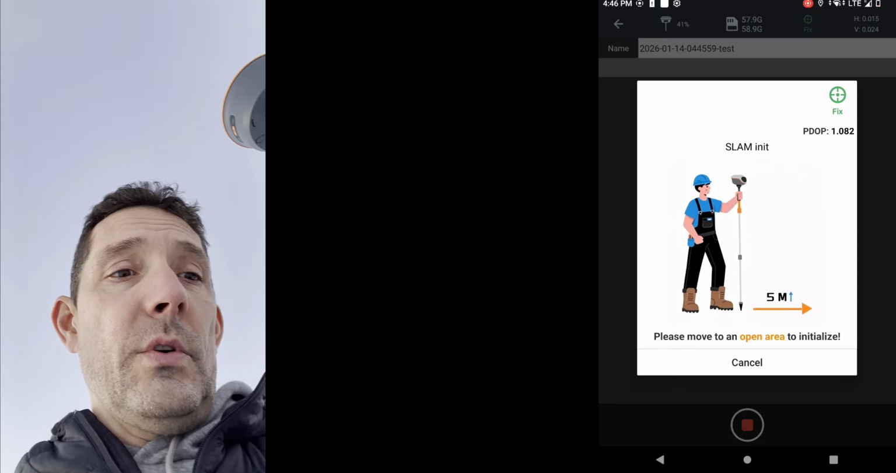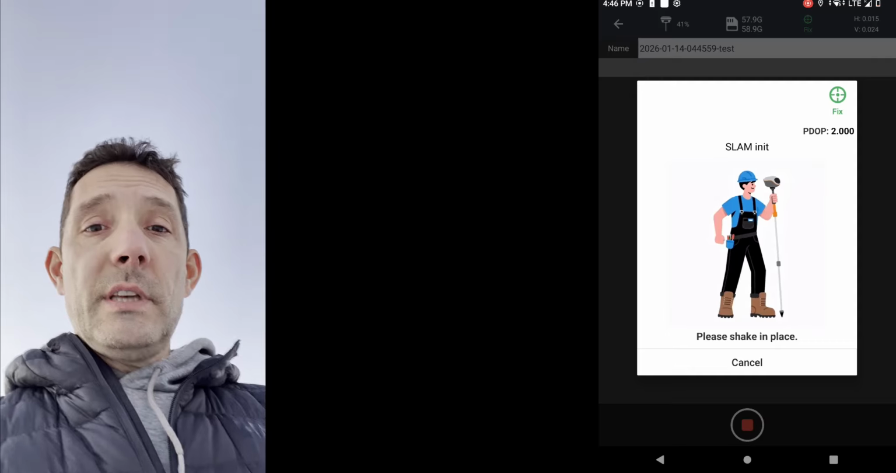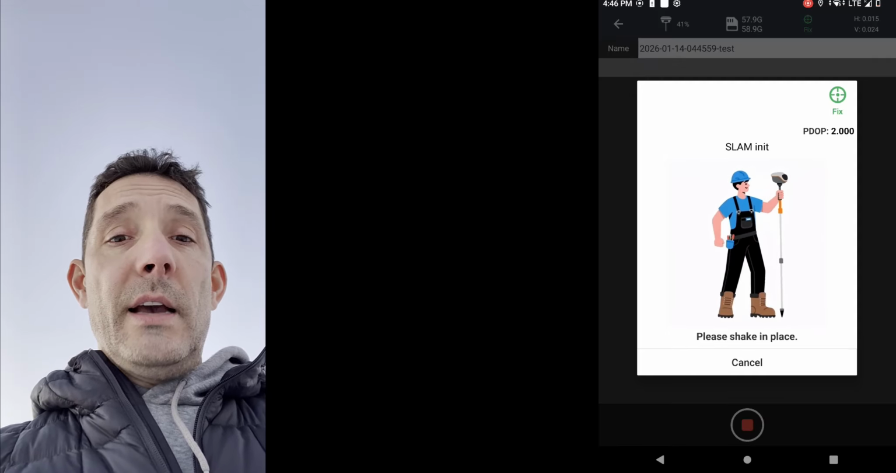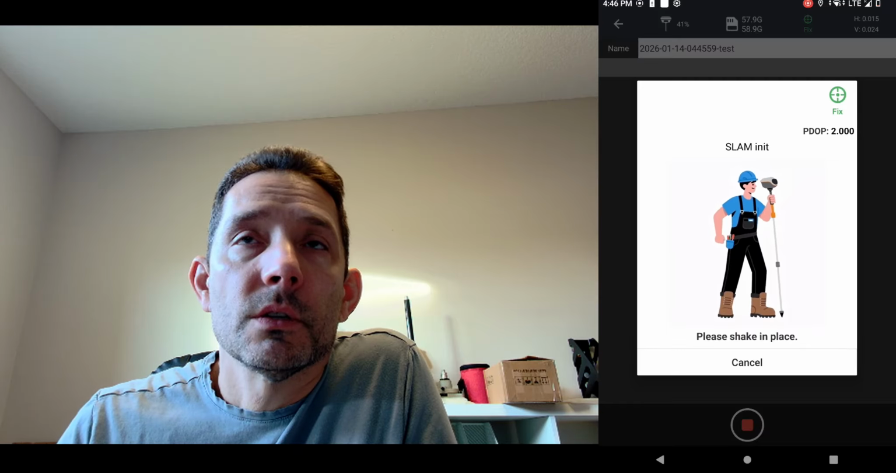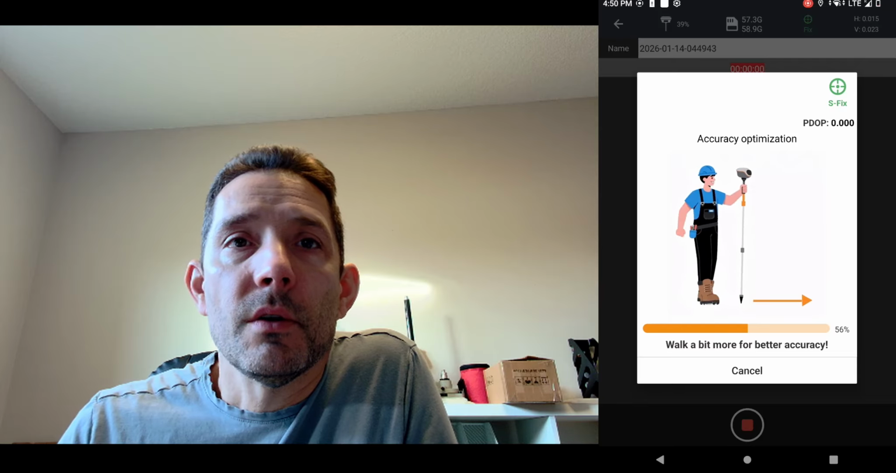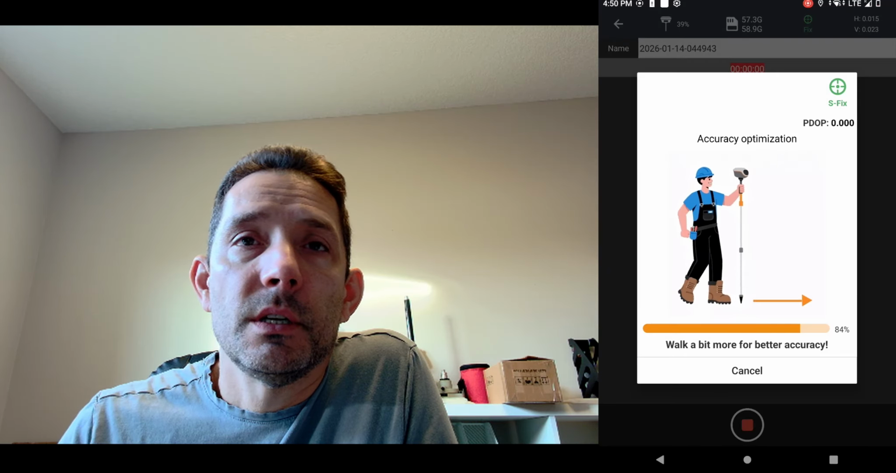So please move to an open area, shake in place, etc. I'm going to turn off this camera so I can walk around, and then I'll jump back on once we export and import it into software. Okay, so it's asking us to walk around a little bit and shake the receiver. It took a few seconds to get this done, to walk back and forth for a few seconds. Sorry guys, I didn't have the lock for my screen rotation turned on.